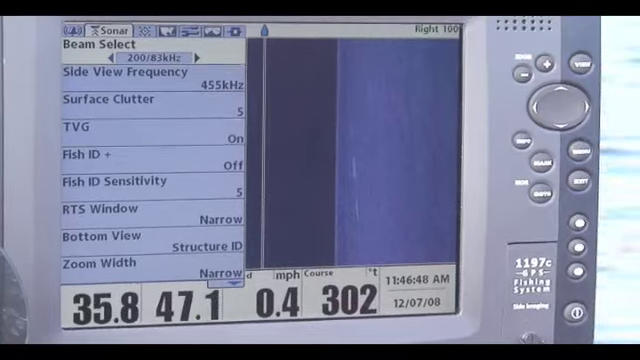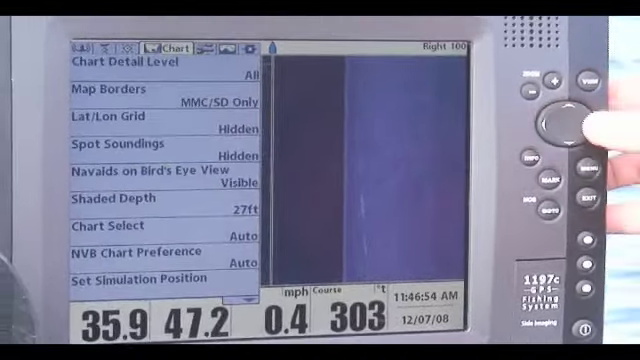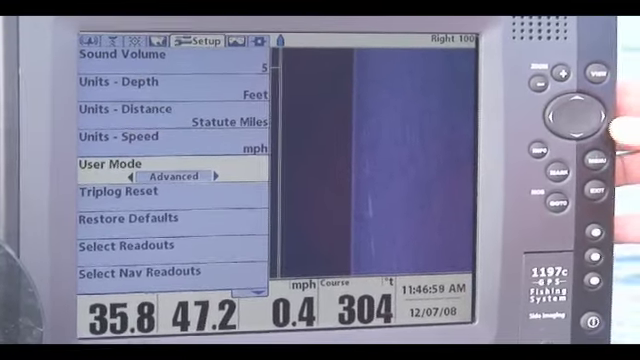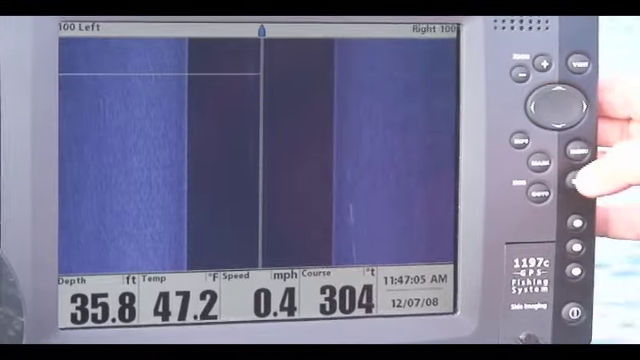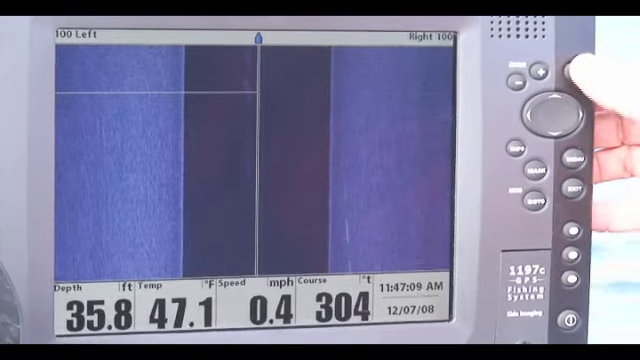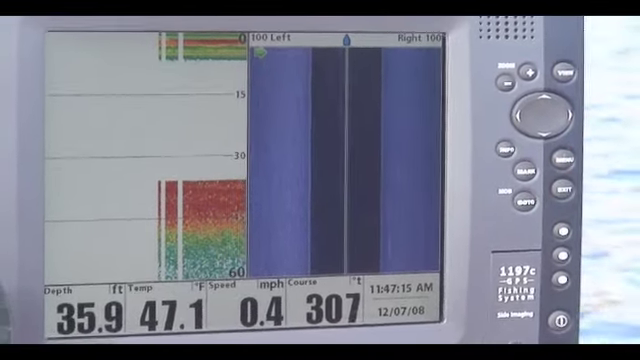200/83. Also, come over to setup and come down here to the menu user mode, it will be on normal. Turn it to advanced. Exit out of your menus. Split your screen, hit your view button, split your screen into 2D and side imaging where you're sharing the screen.